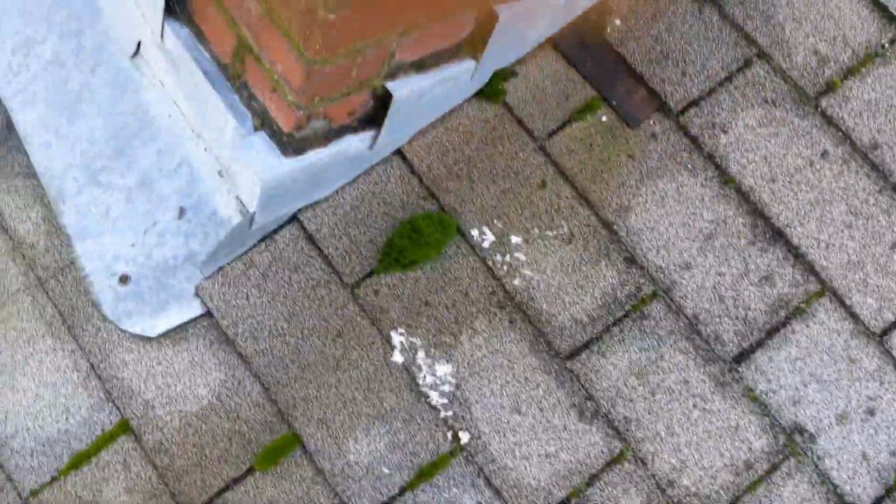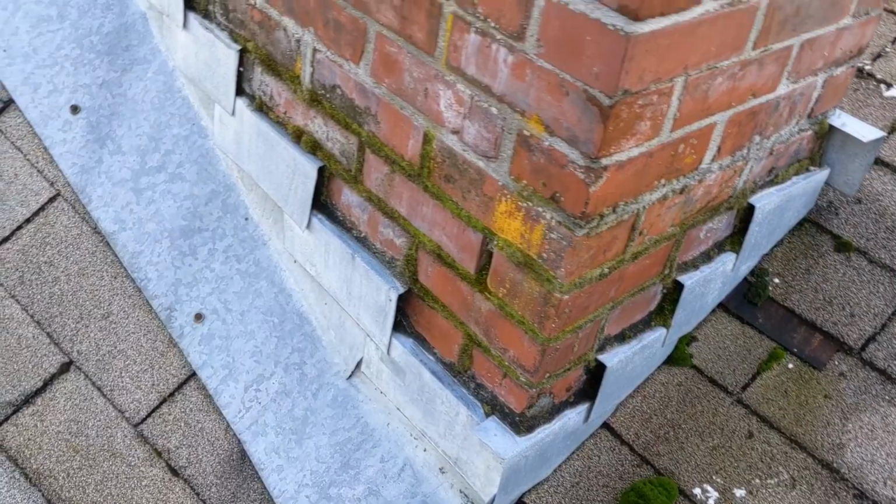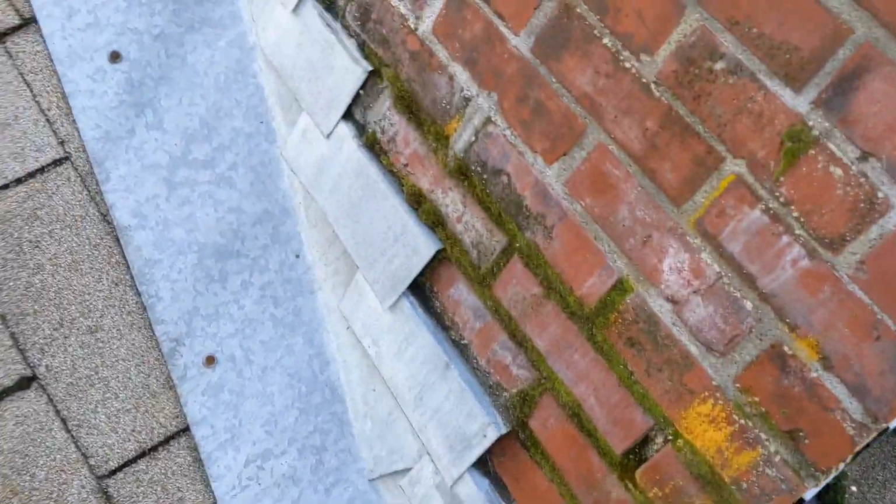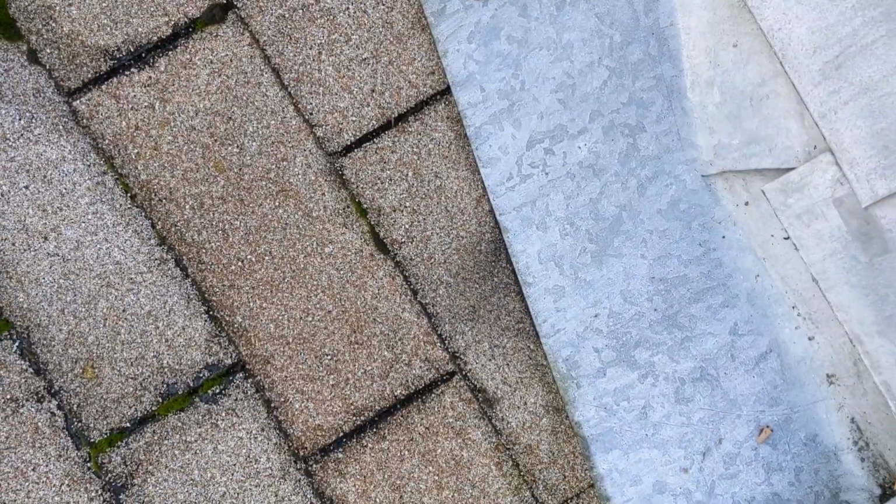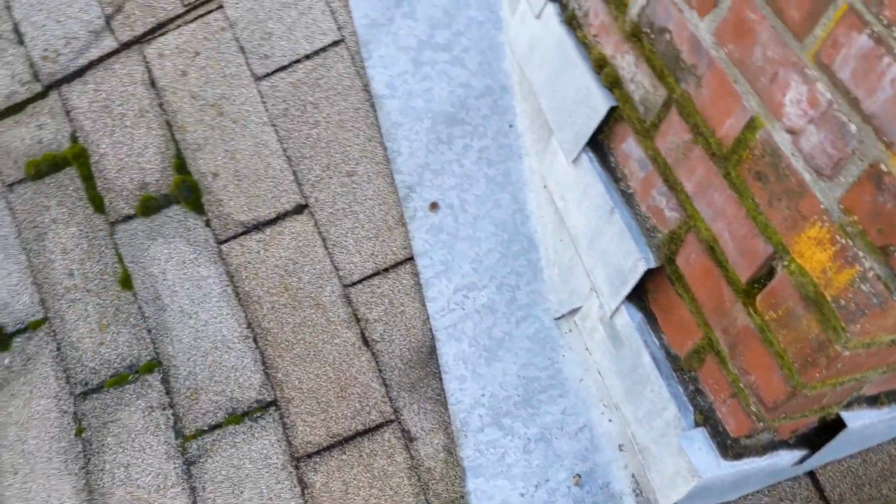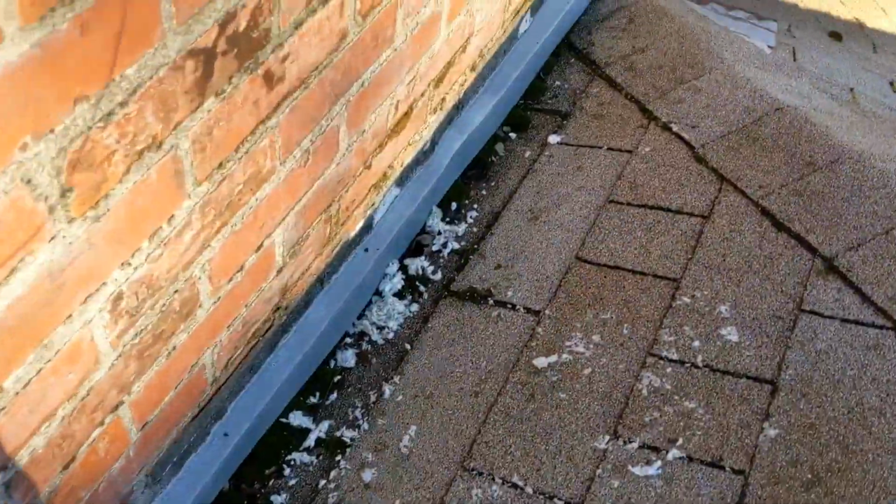You can see that one RVO there. But even with the condition of this chimney flashing, it's galvanized steel. I'd recommend when redoing the roof that this all be replaced. Even the counters that appear to be in pretty good condition will wear out and rust in the next 15 to 20 years. And if you get a new roof on here, it's gonna last 30 to 50 years.